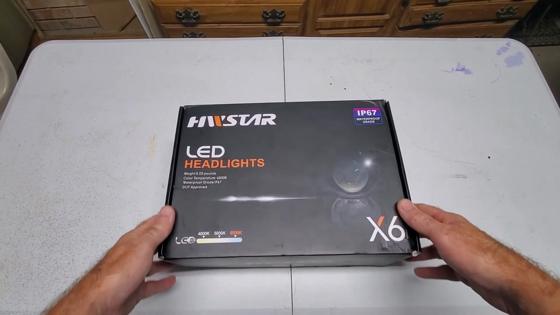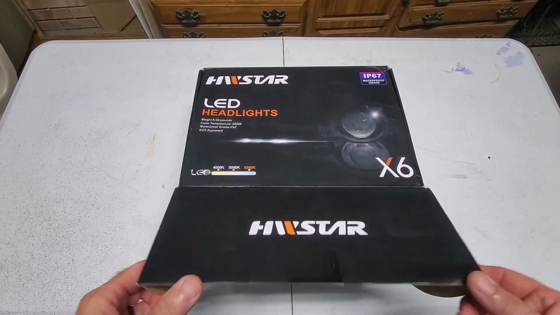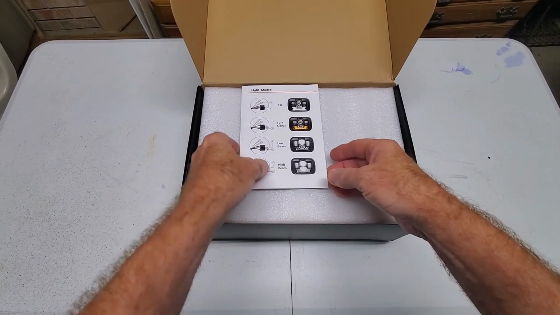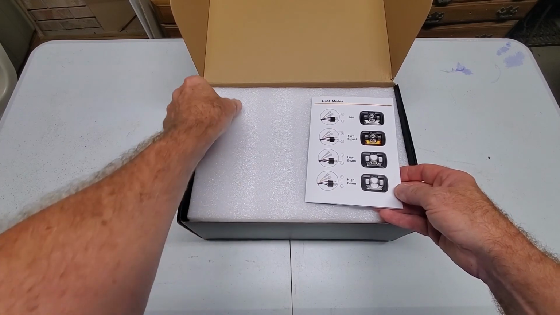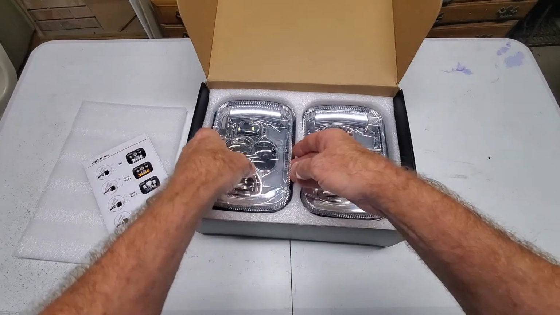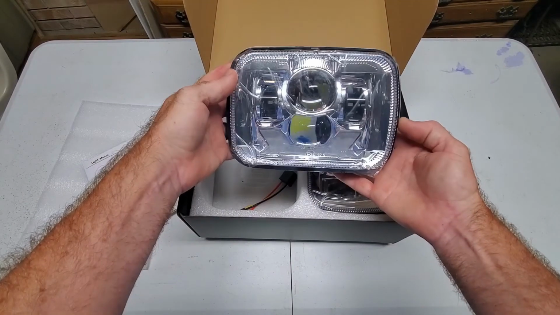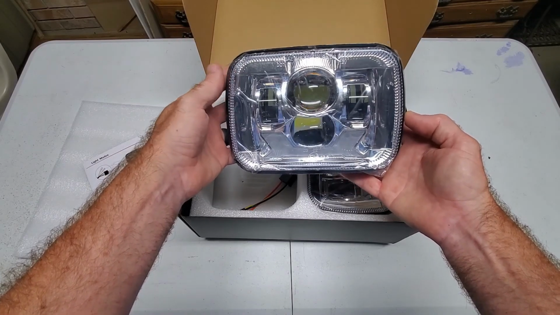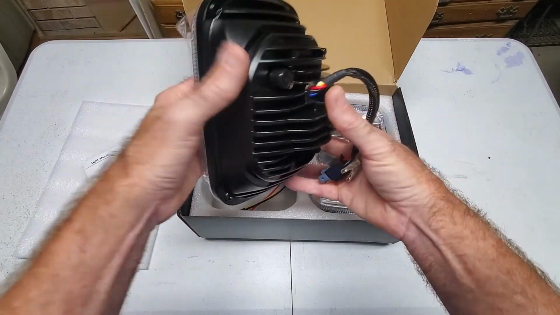So these are the ones that I went with, the HW Star LED headlights. Now these are a direct replacement for any seal beam headlights. So these will fit in some of the Jeep models, GMC trucks, vans. Now I have a Ford E250 work van, and currently these are on Amazon for $89.99, so $90, and there's also a 10% coupon off, so that's about like 80 bucks, and you get a set of these.